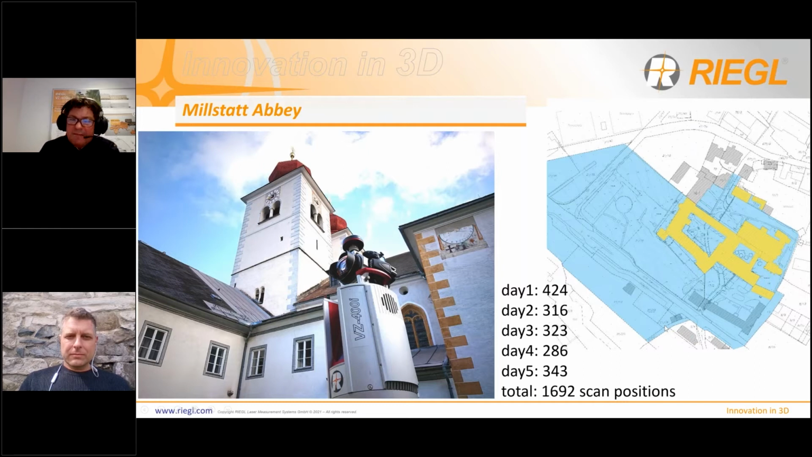They scanned the whole area in 5 days, and you will see the yellow part is in detail, in several floors, and the blue is there because of some planning for roads and so on. What you can see, the first scanning day with 400, the second with 300, 300, 300, 300 scan positions.